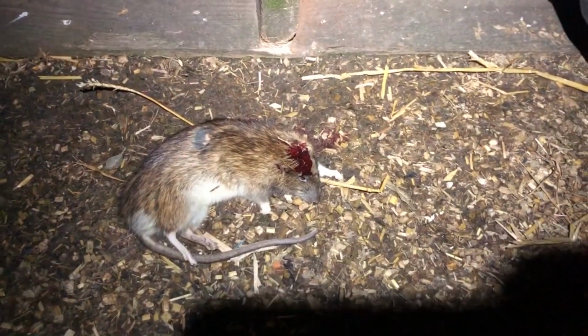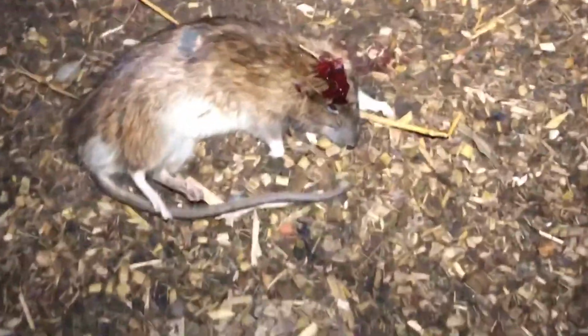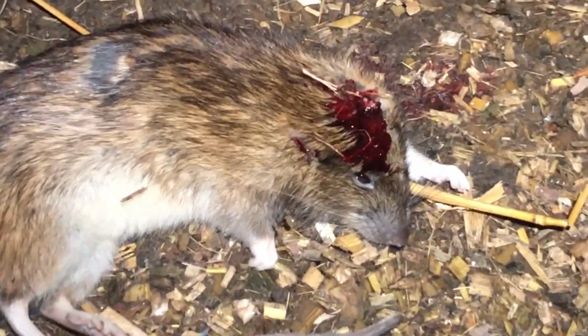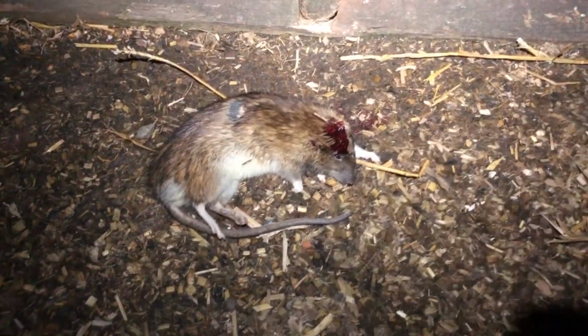So this is the one that I spotted on this bag here with the NightFox, and lased it at 25 yards. Used that shed over there as a rest, I don't know if you can see that, and then took it with a really clean headshot, but without knowing the exact range it would have been really hard to place that pellet where I did. So there's rats everywhere here.